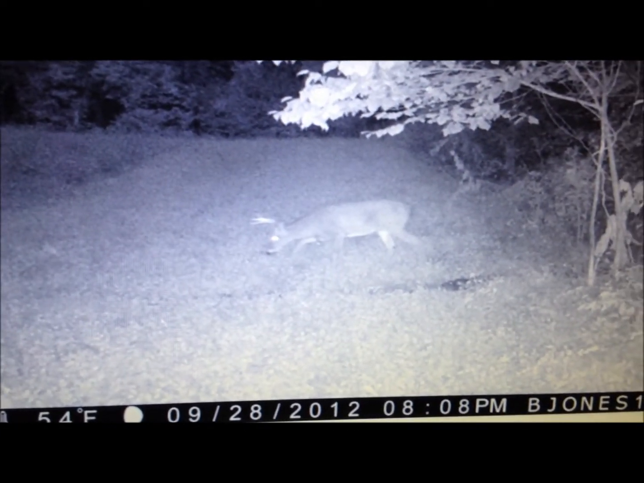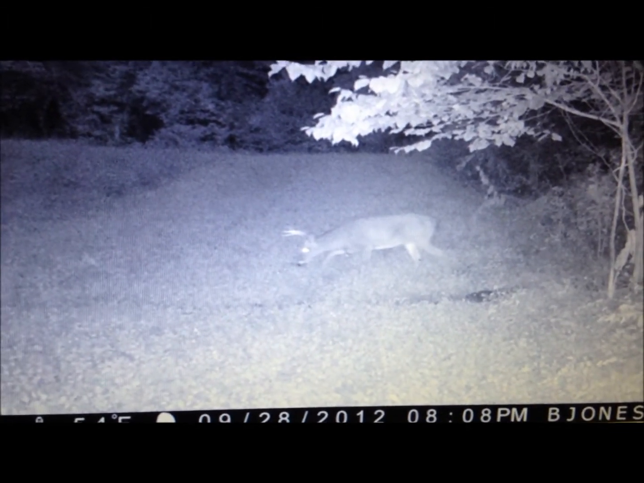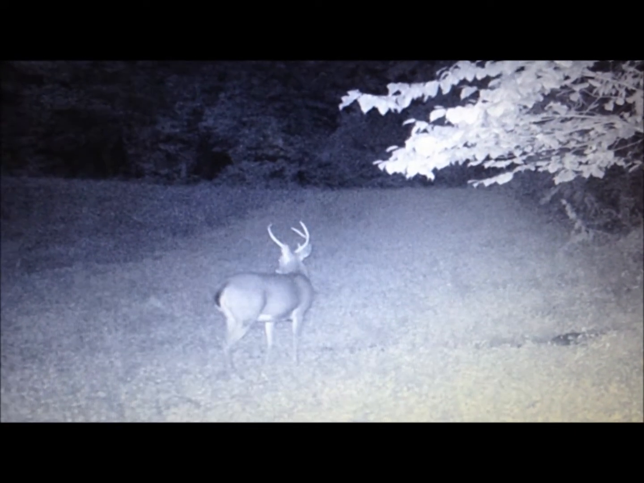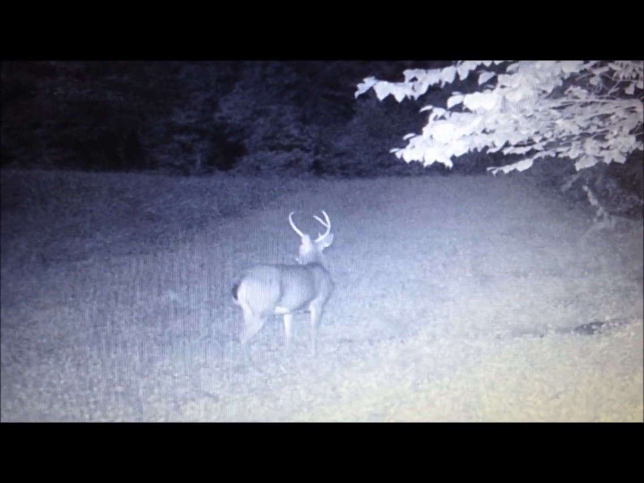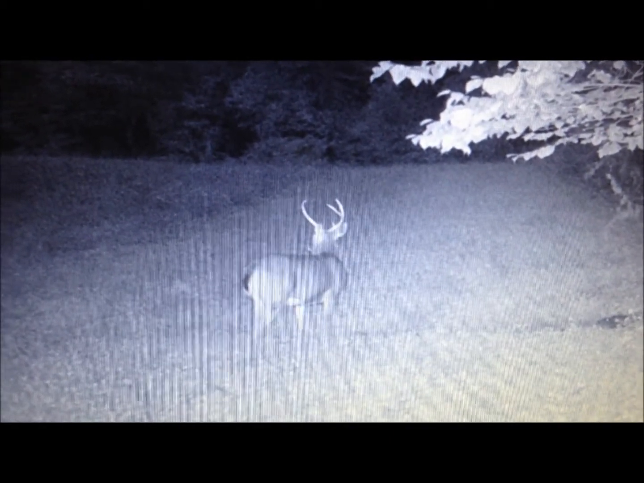Here's a big deer that we're not real sure what to think of him yet. He's got a big body, but he's only got 3 points. He's got a big hook on one side and a fork on the other. That's really all he is. So we're going to have to see him on foot up close to know whether or not he's the deer that we need to take out.